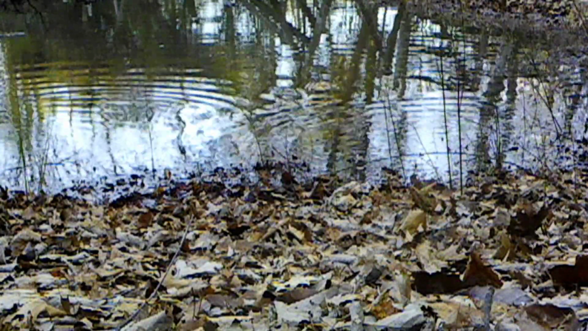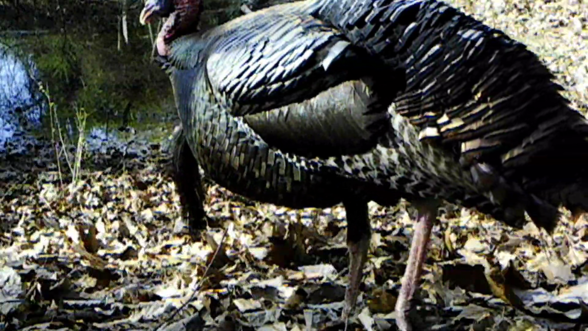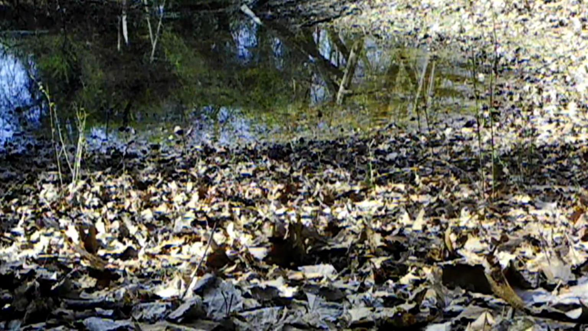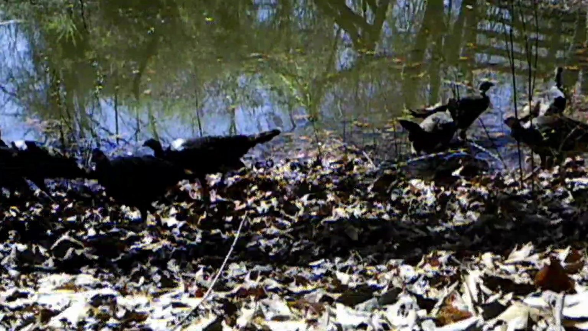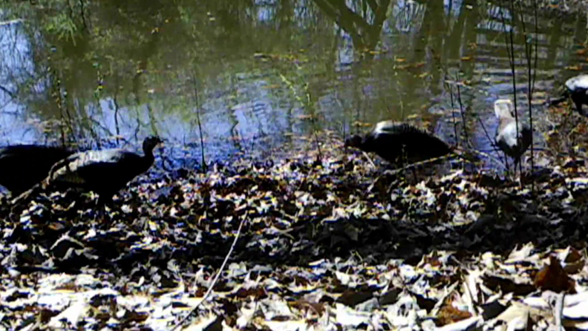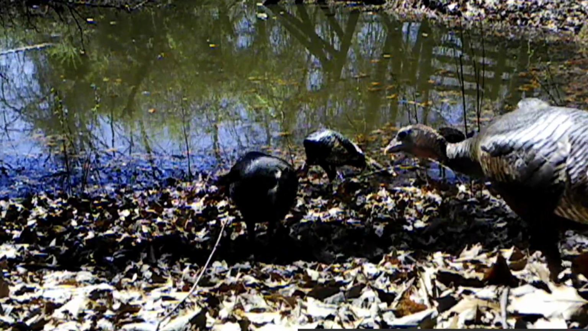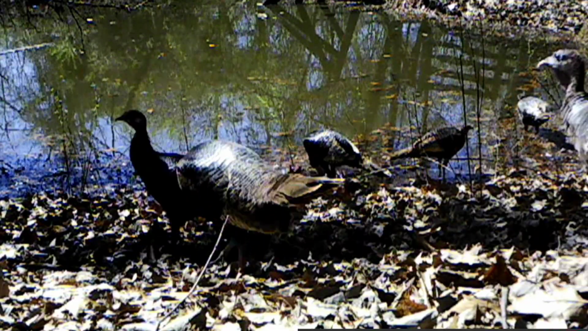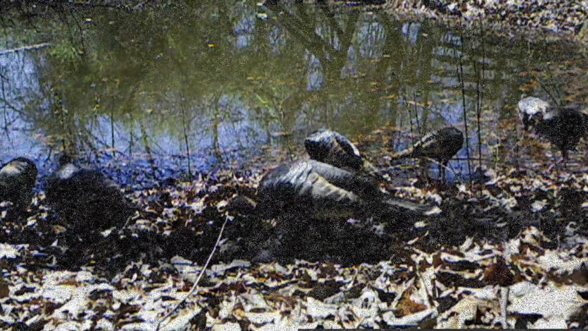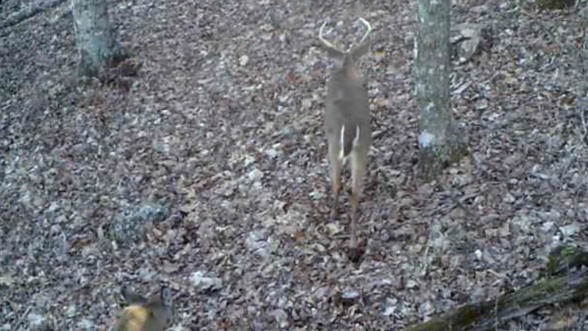These coyotes chasing them around too. But now it's the turkey's turn. They come down to the pond. And they really enjoy it. They scratch up everything. And they have a good time at this pond too. Big old flock of them. And them does and bucks kind of run together a little bit, looks like.